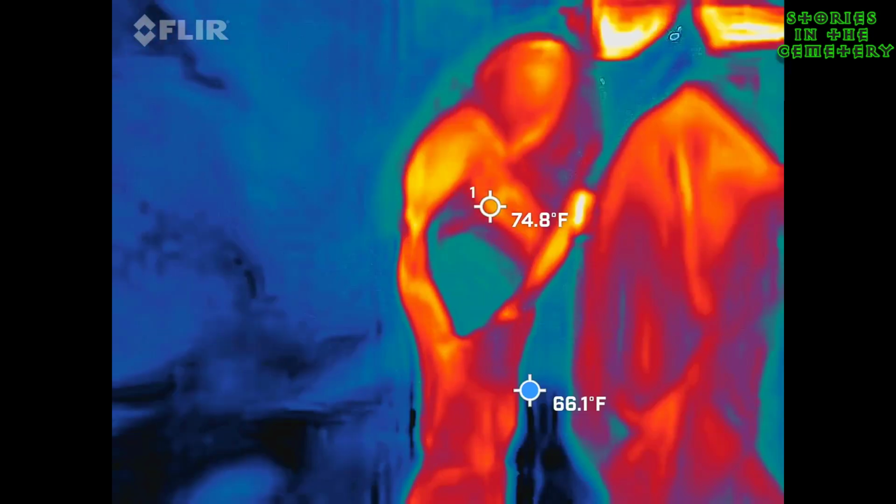What do you have? It looks like that little tree right there. Is it that bush right there? Okay.